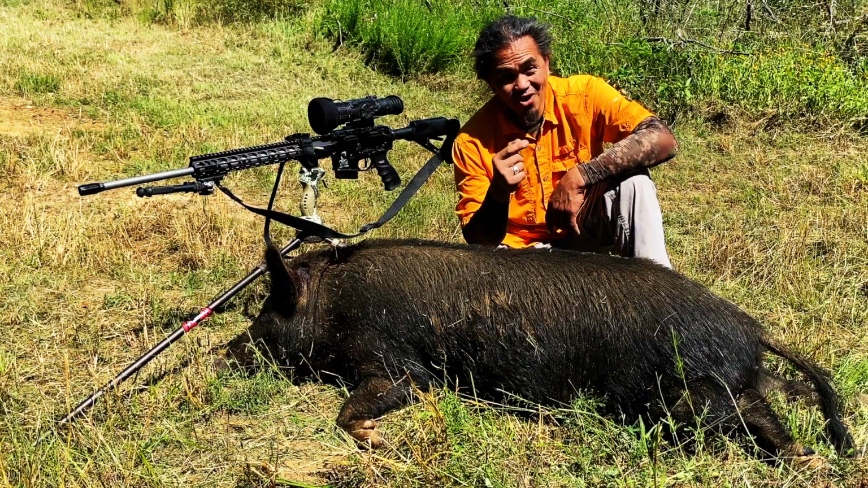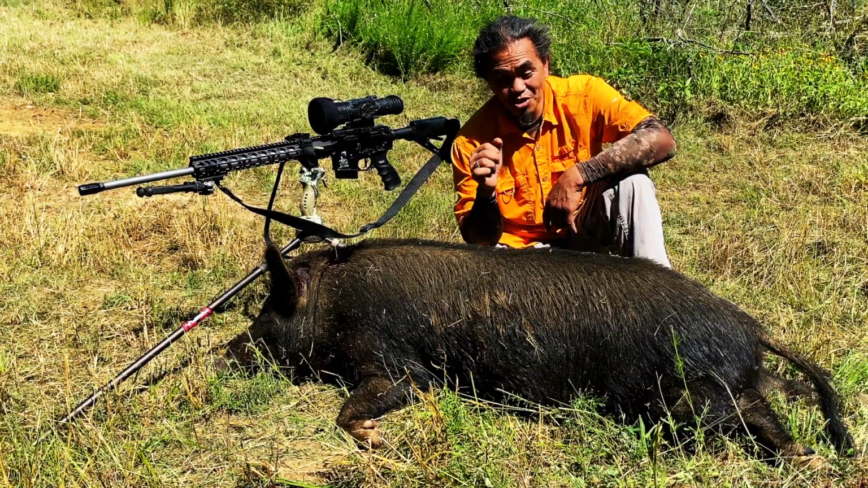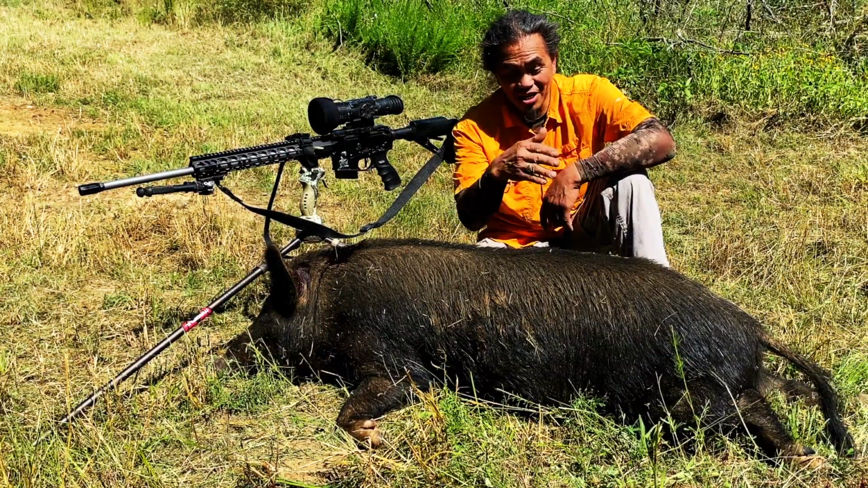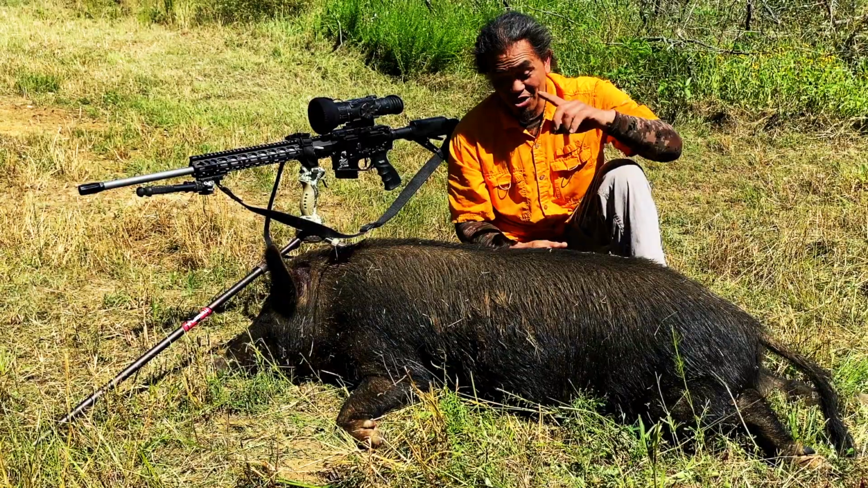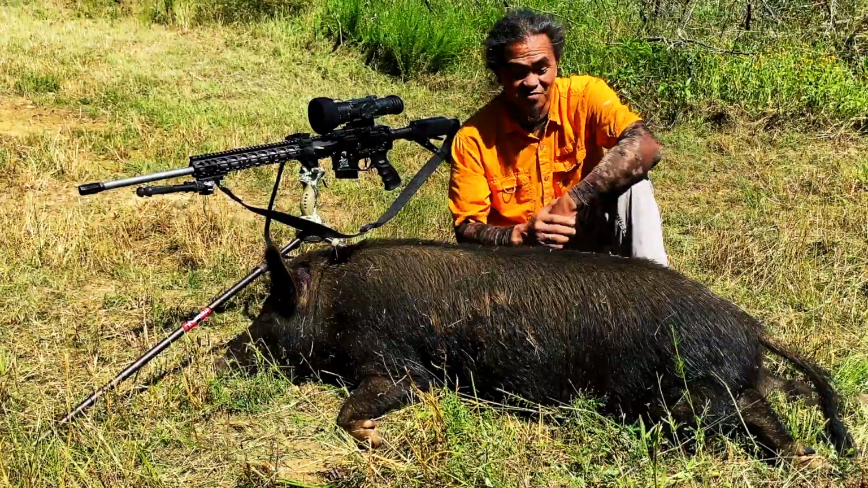I'm thinking half of the hogs that I shoot on this property are by chance. I was literally bringing my Primos Alpha Dog caller at the edge of this road to start calling in coyotes. We had a massive storm about to blow in, so I only had maybe about a 45-minute window.